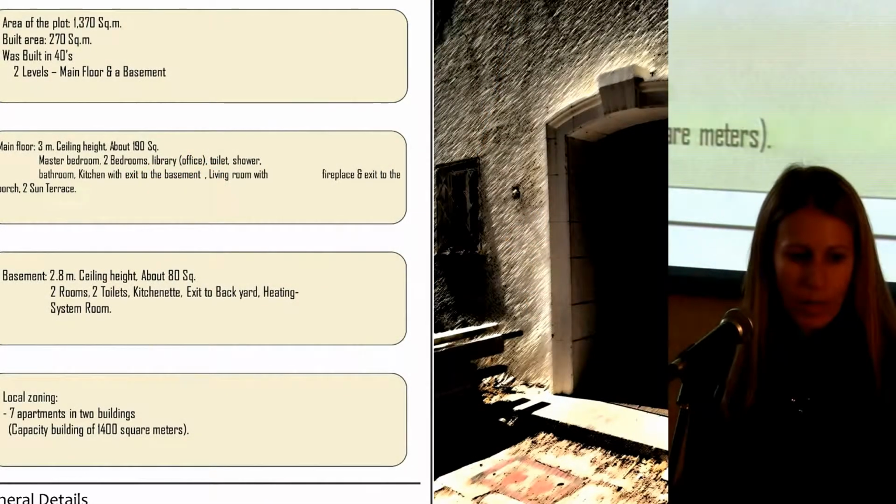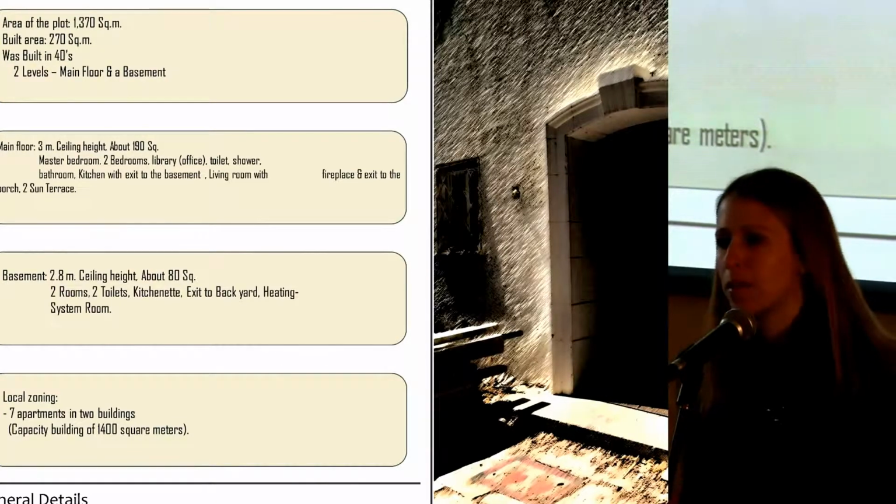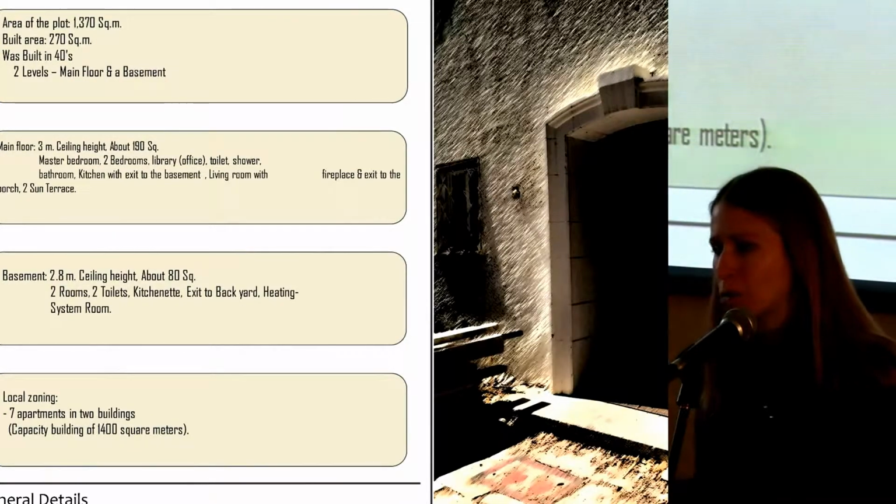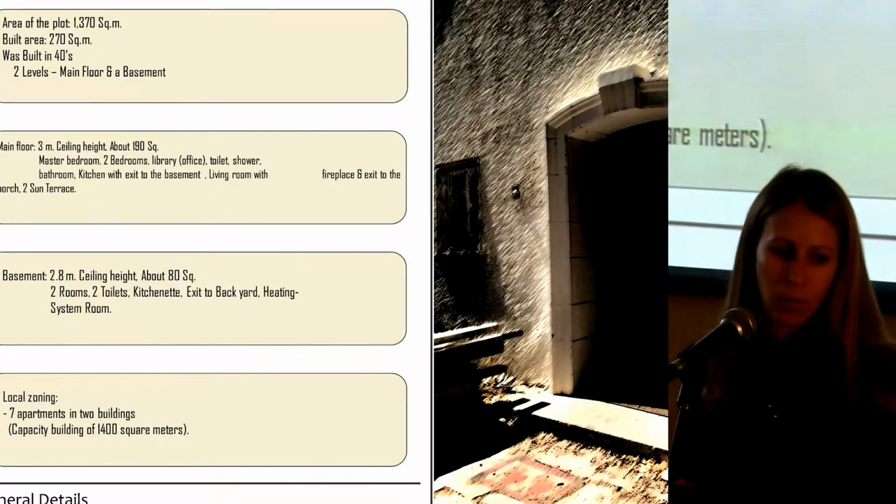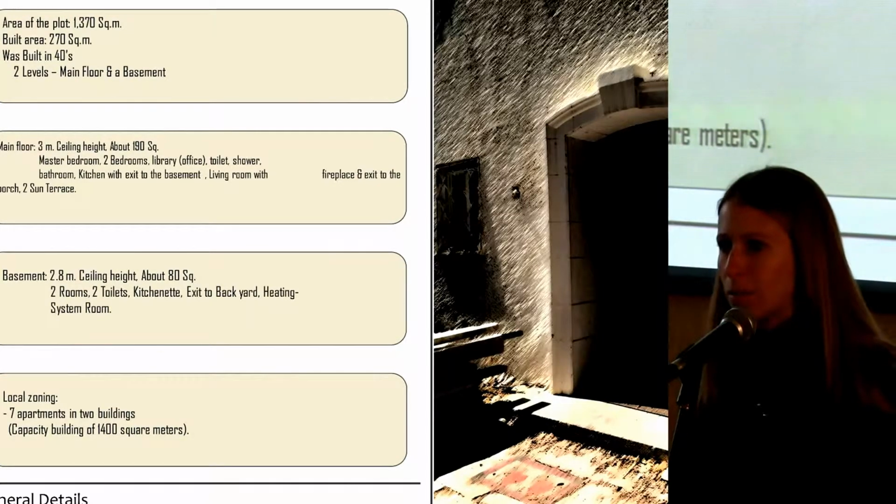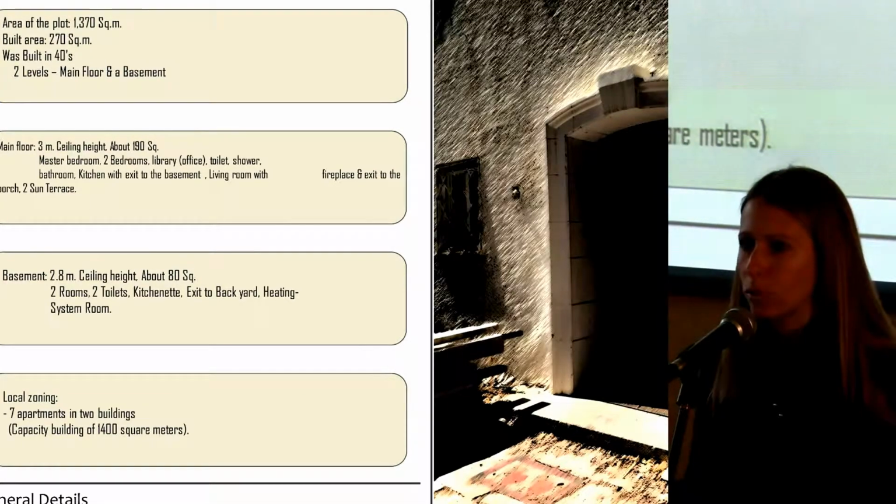It's a two-story house. And the reason that I said the building is under preservation with a question mark next to it is because the owners have petitioned the fact that it's under preservation. And the simple reason is that the lot right now is zoned for a different capacity.